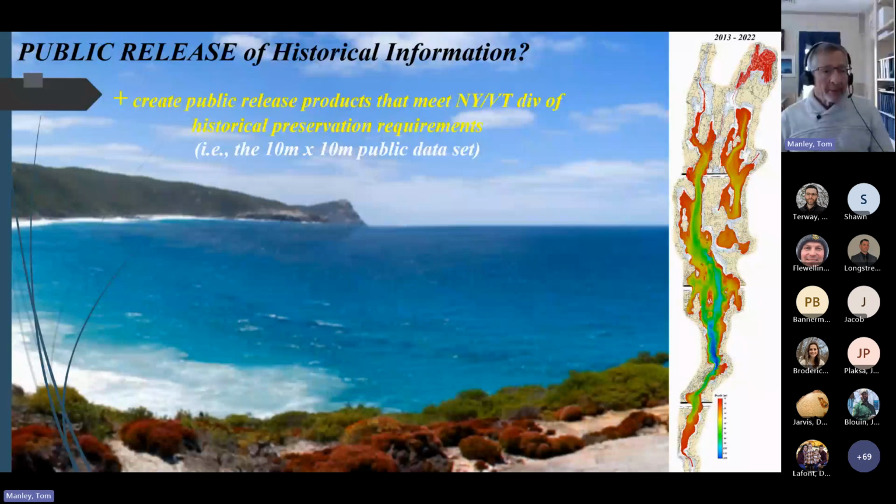Simply put, all information related to historical shipwrecks or artifacts of one type or another must be removed from the publicly released data set. When considering the time commitment involved to do this, the easiest and most effective methodology is to filter the data set so that the largest features, i.e. the shipwrecks, that need to be protected are effectively removed.